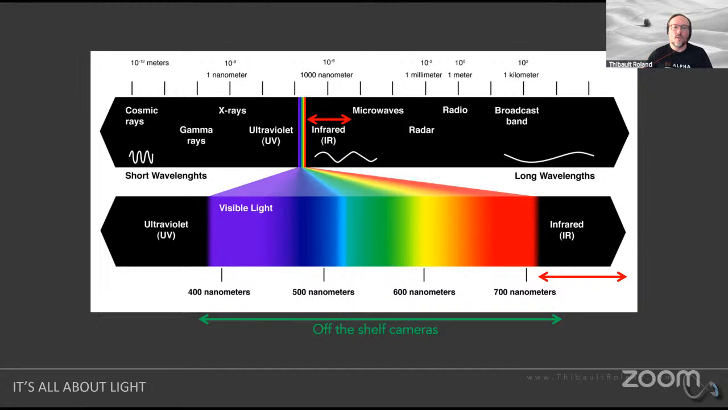So just one thing that I'm going to draw your attention to is that off-the-shelf cameras, because manufacturers obviously want to be able to sell cameras that are truthful to what our eyes see, are for the most part going to be sensitive only or almost exclusively to visible light. Very, very, very small amount of the light that is going to be captured by cameras goes beyond the visible spectrum.